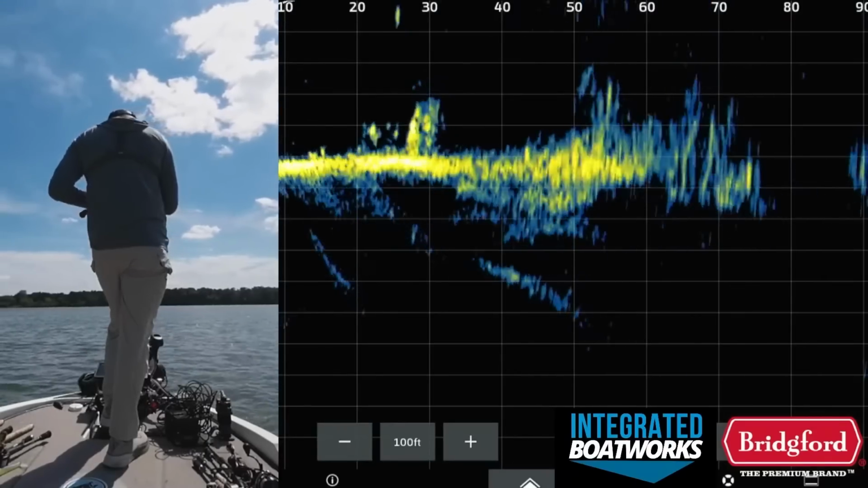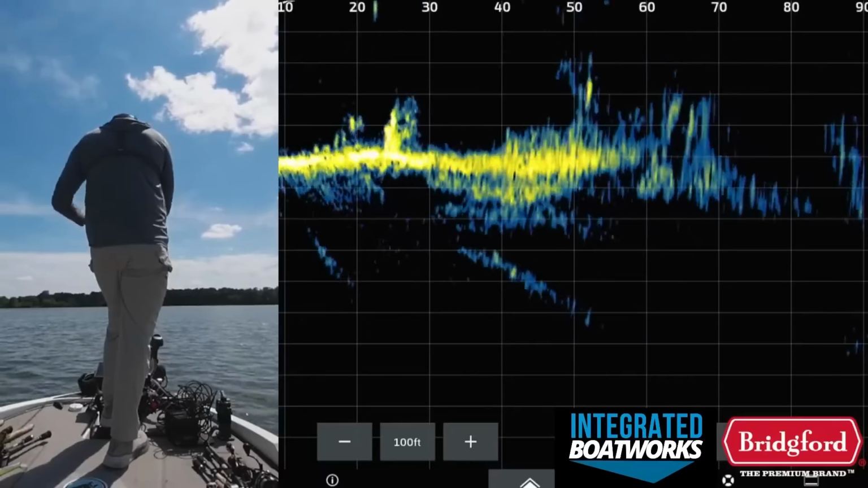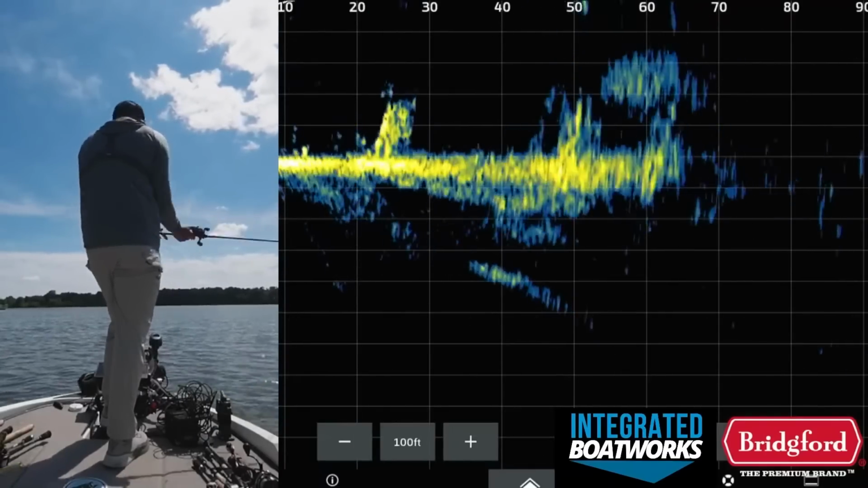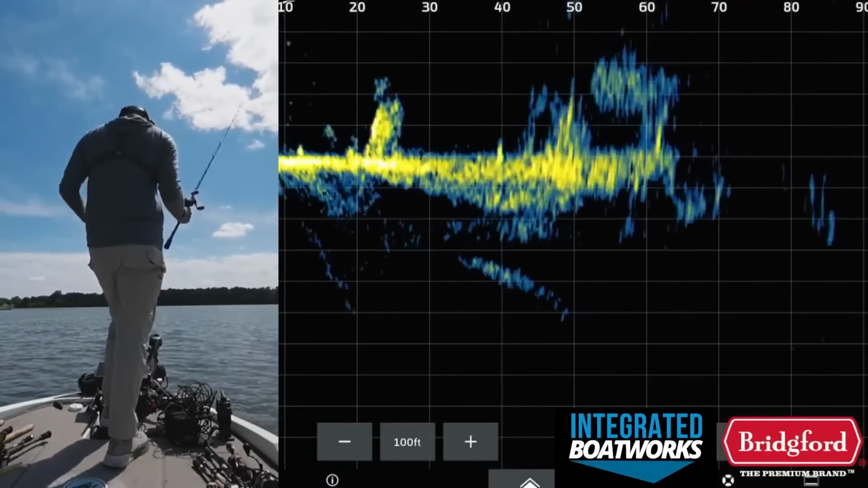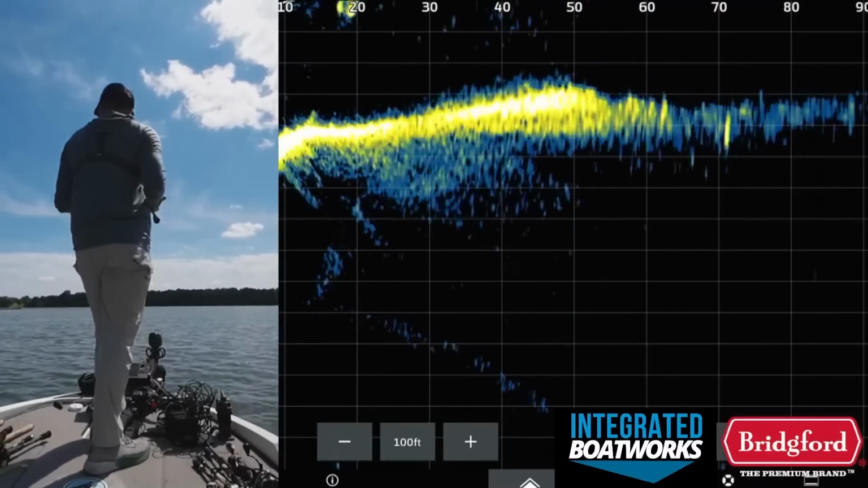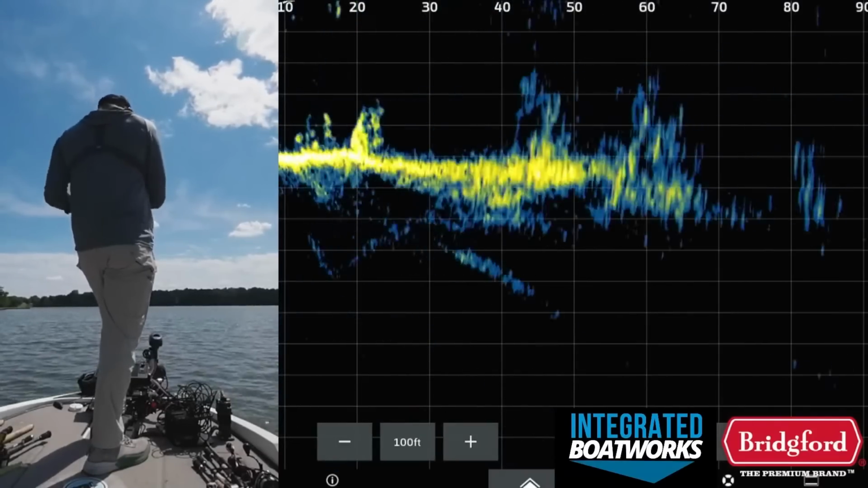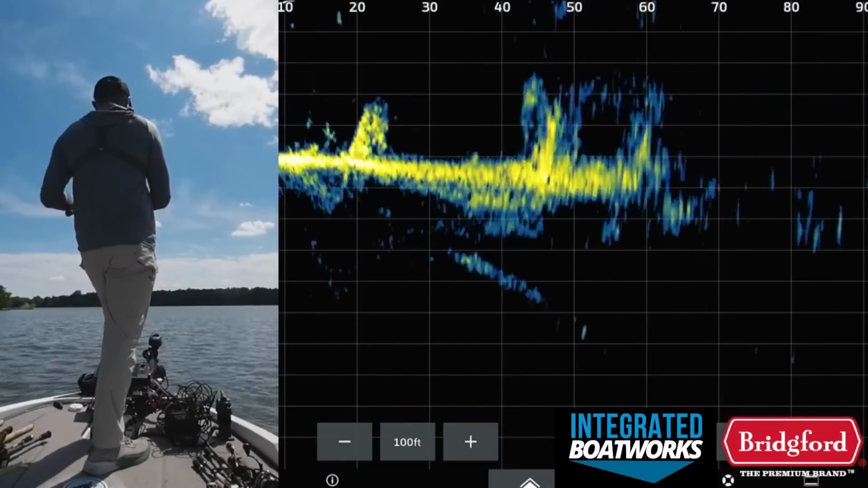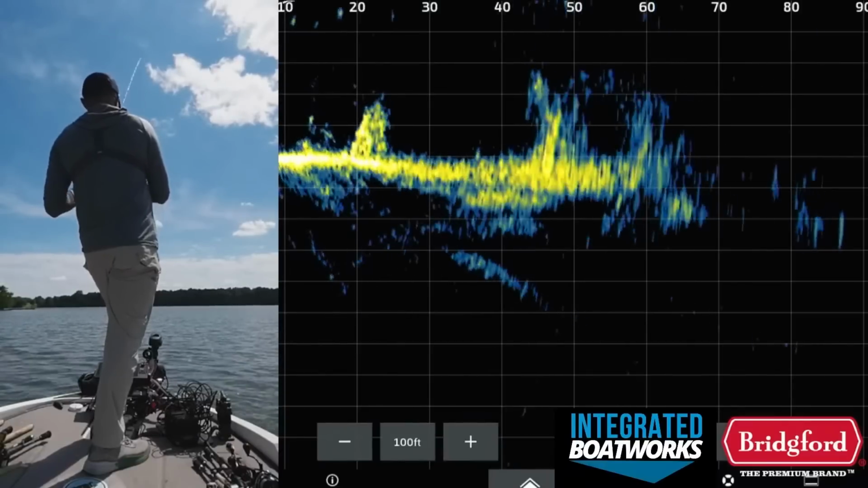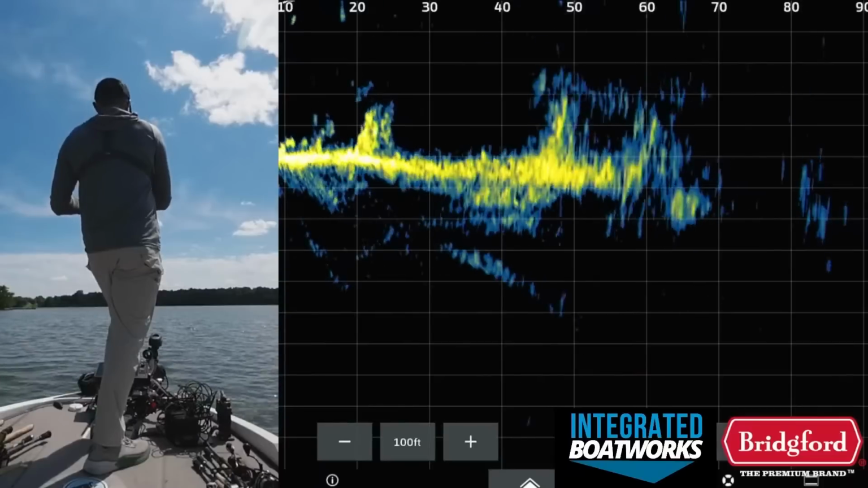I've talked about that, and to explain that a little bit more, basically what I'm talking about when I say it's an odds game is that you're going to fish 10 brush piles. You might get one fish out of every 10 you fish. So right now we've probably fished 15 brush piles at this point. Sometimes it's even worse odds. Sometimes it's 15 brush piles and then you catch one fish.